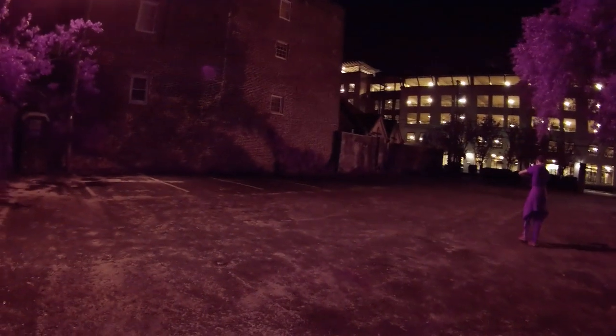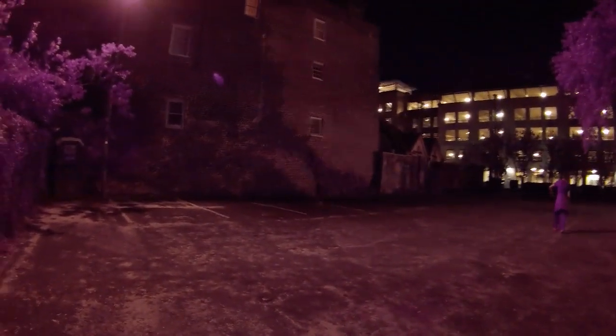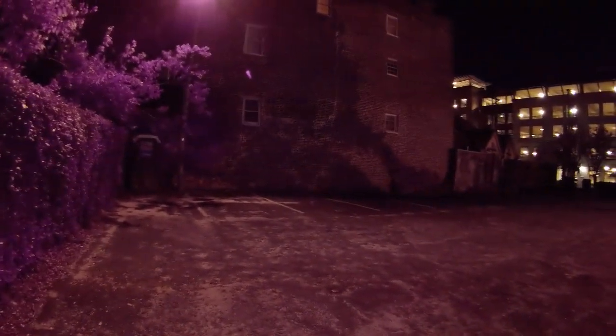Don't expect a whole lot. This is not the Pink Mansion site. Alright, again, this is a hit or miss location. Really, it's about the spirit boxes and maybe the camera work. So let's actually spread out and see if we can get anything.